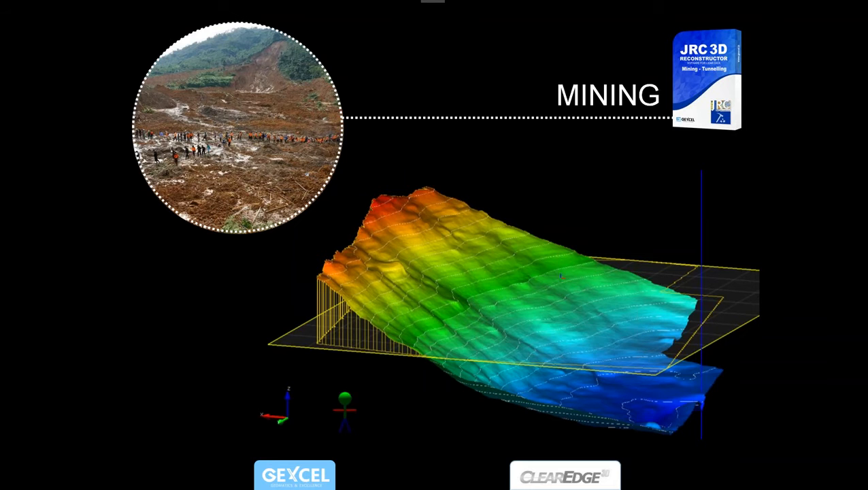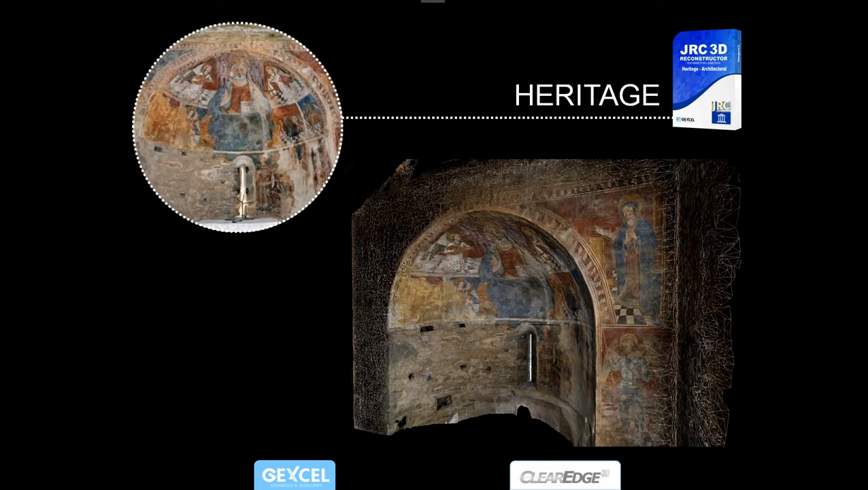We have tools for mining, so it's also possible to create a digital terrain model and out of it calculate isolines or volumes or cut and fill volumes. And we also have tools for heritage or architectural applications, with the capability to map high-resolution images, including spherical images, on top of meshes that we can extract out of our point cloud.